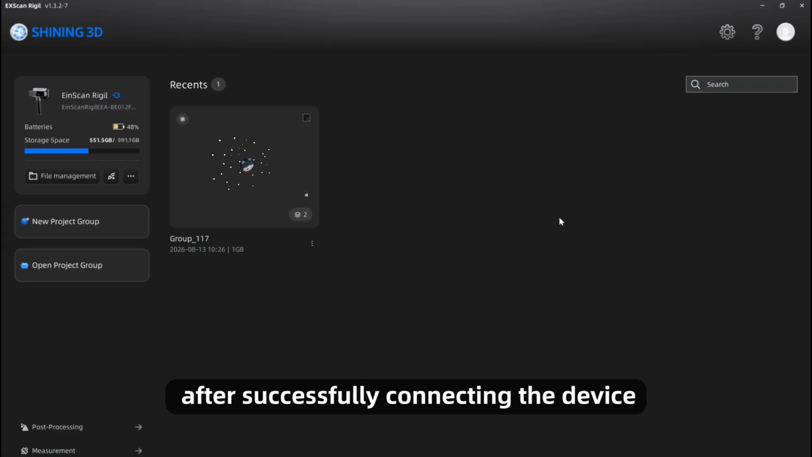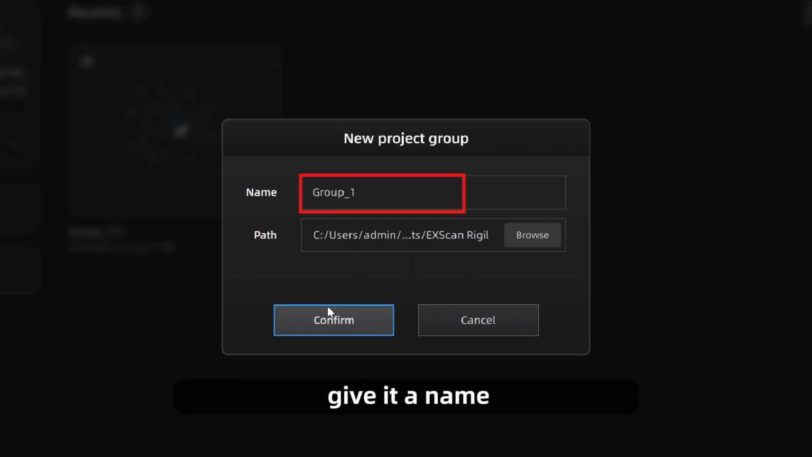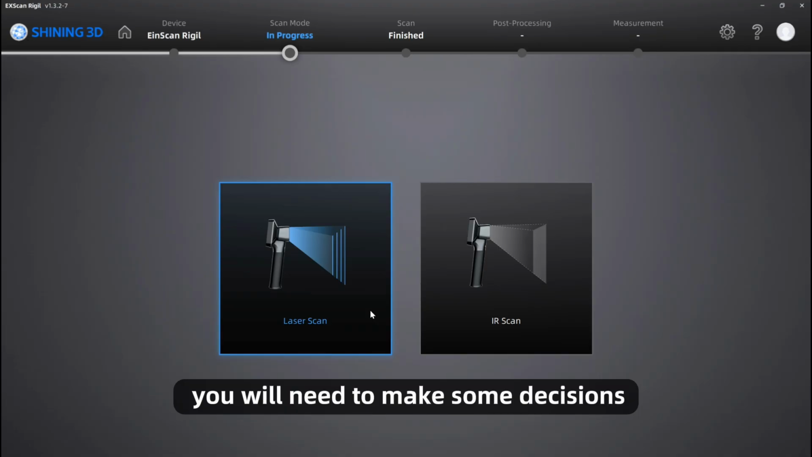Step 1. Create a new project. After successfully connecting the device, create a new project, give it a name, choose where to save it, and you're set. Step 2. Project settings. After creating the project, you'll land in project settings. In this step, you will need to make some decisions.